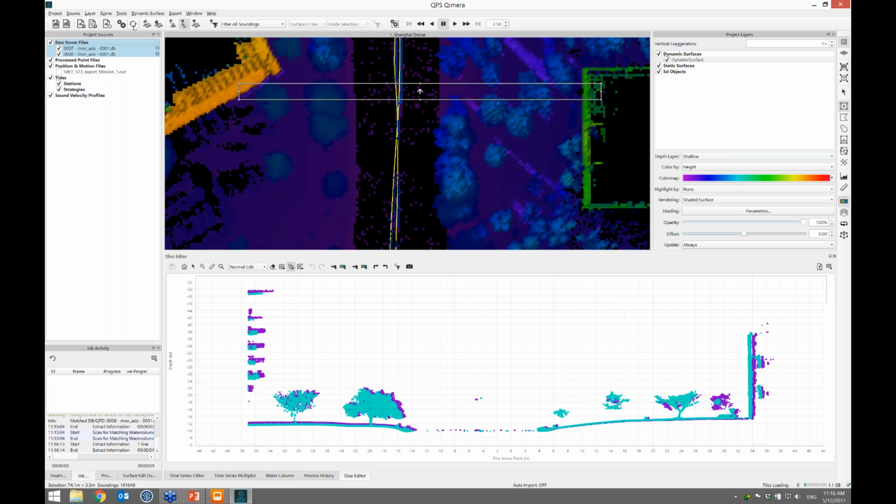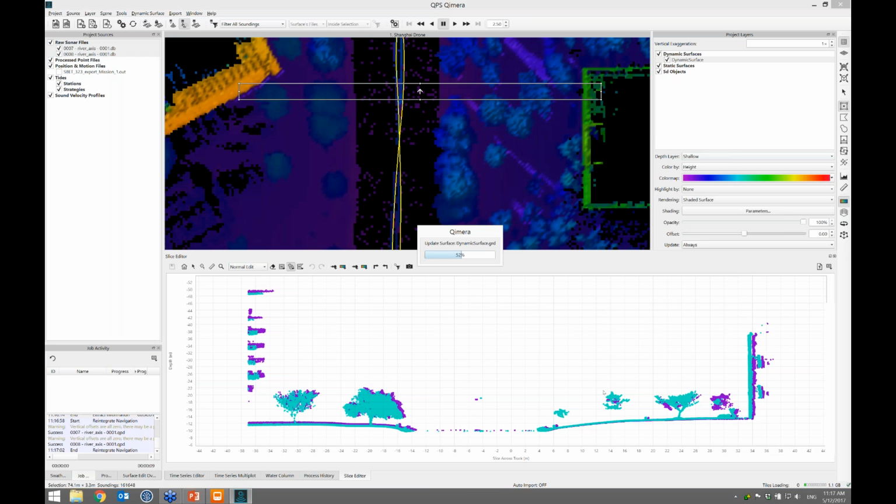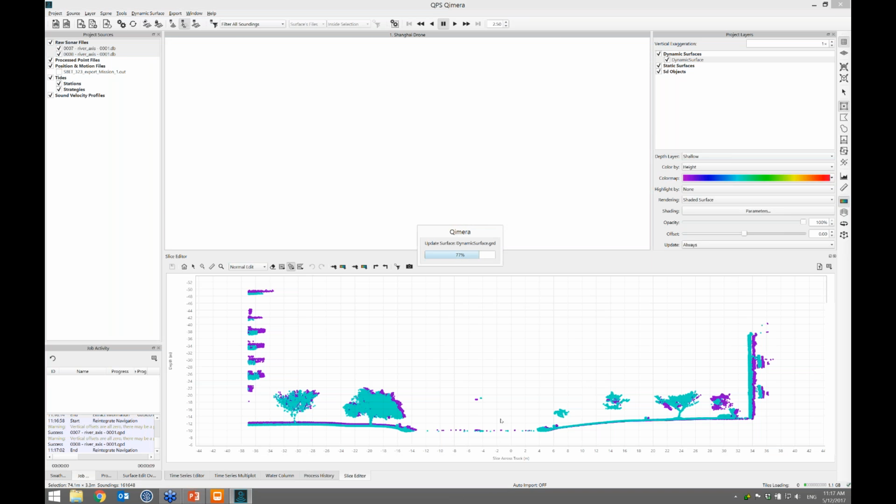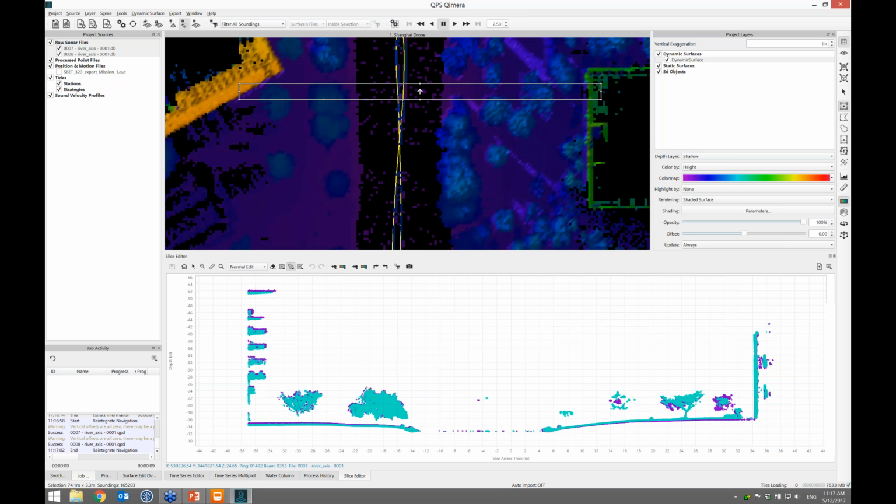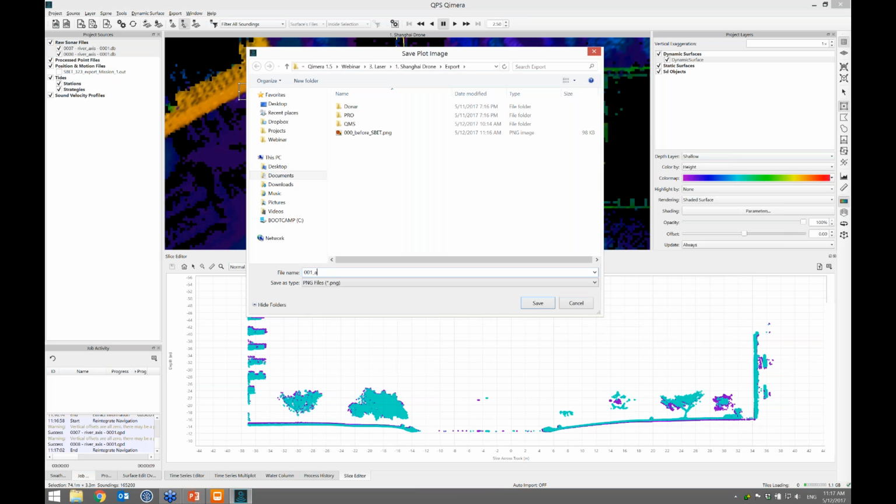I select them, I click the process icon, and that's going to reintegrate the navigation from the SBET, and it's going to update the surface. And once that's done, the slice editor will reload the soundings that are in that slice, and hopefully we'll see some improvements in positioning. We'll see better agreement between the different passes. There are two files there. And sure enough, they agree. It's kind of hard to capture that moment, though. So what I'll do is I'll save another image, 001 after SBET.